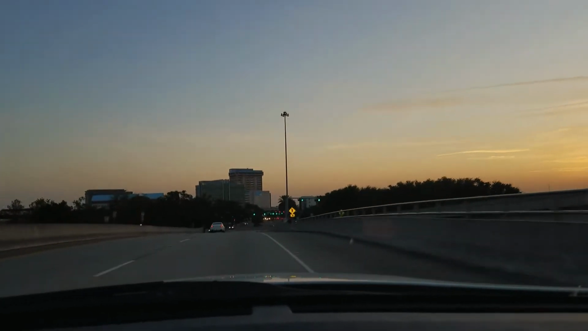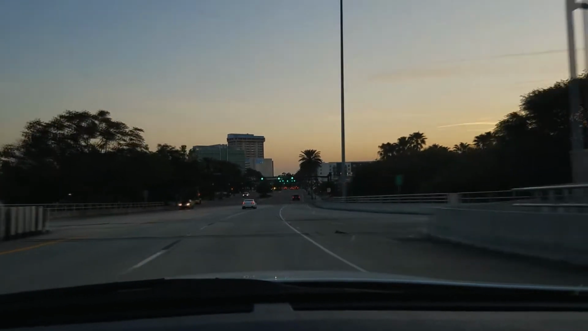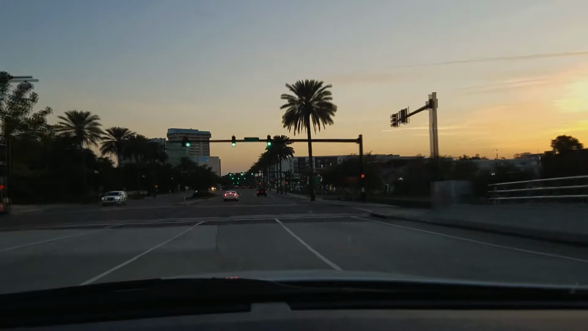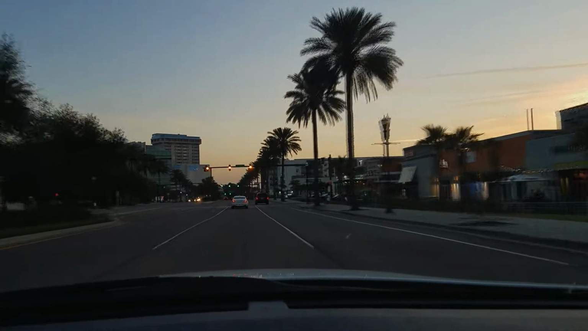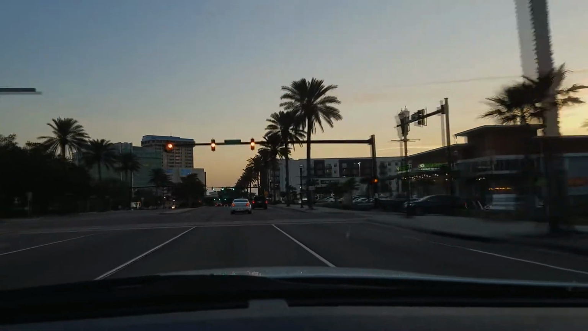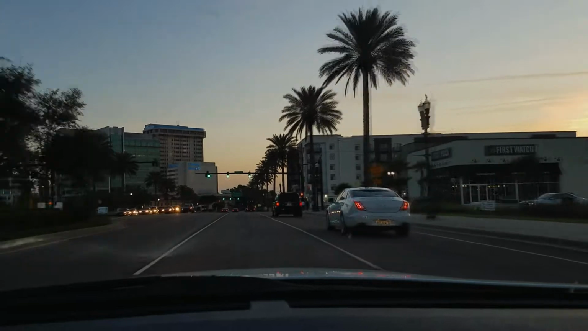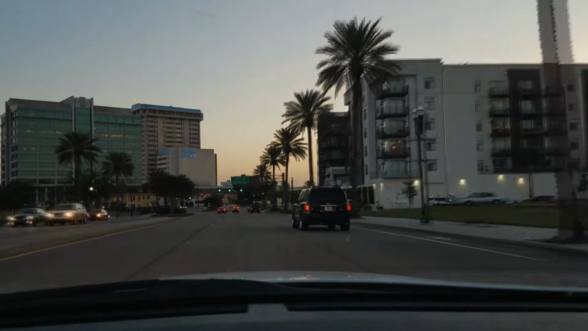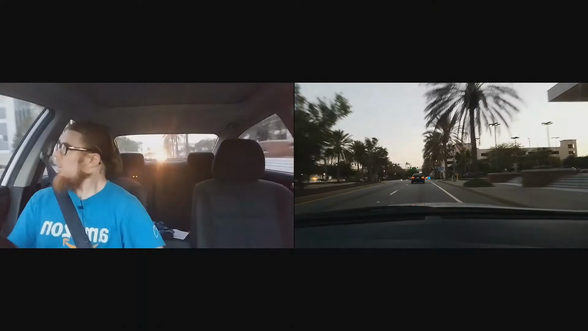And now you can see all the big skyscrapers and the big buildings and whatnot. But like I said, I'm just going to get something to eat really quickly because after work I was starving, because I don't even really get a lunch break because of the hours that I work. I never take anything to work anyway. But I was like, dude, I'm starving, so I'm coming down here to get a gyro.